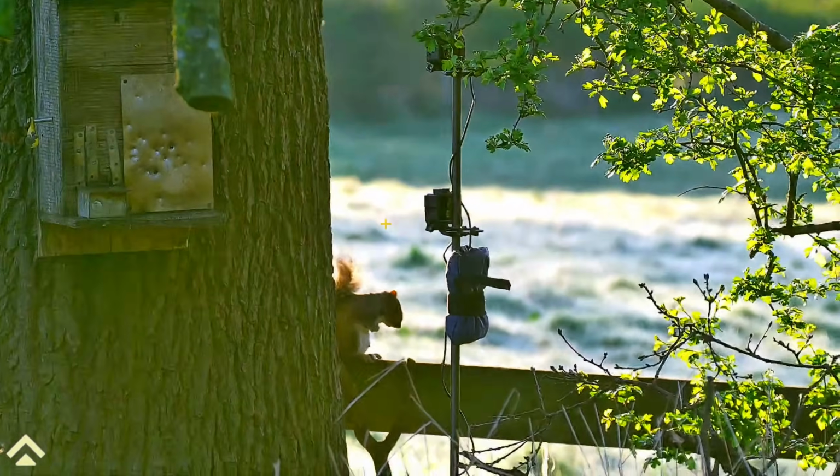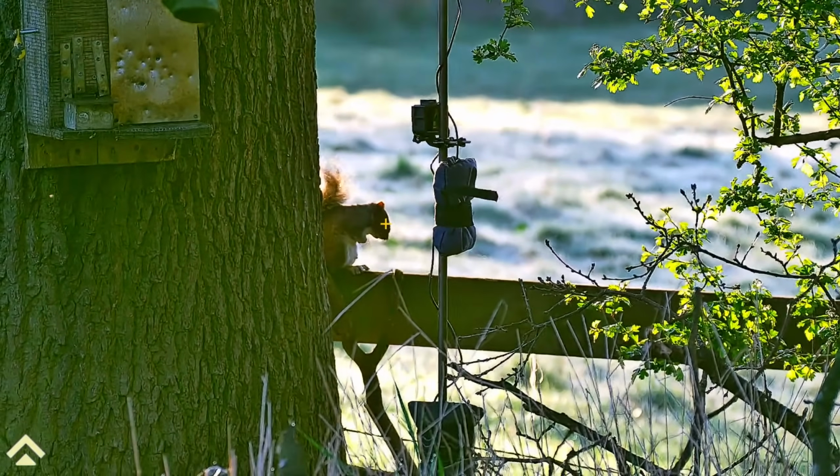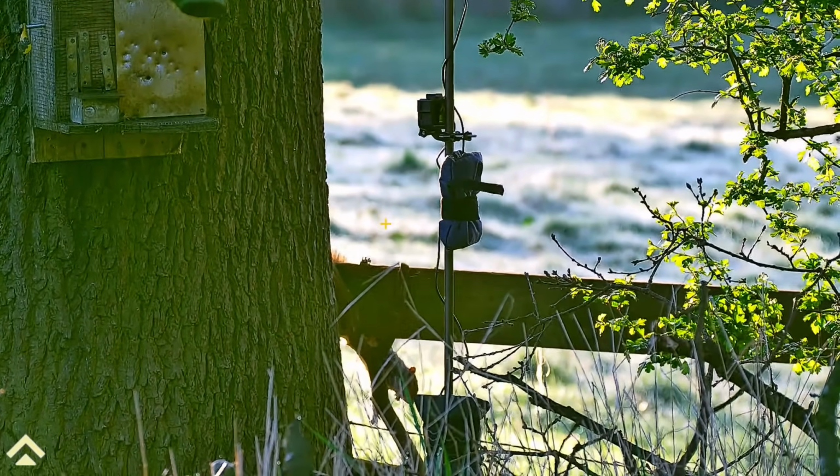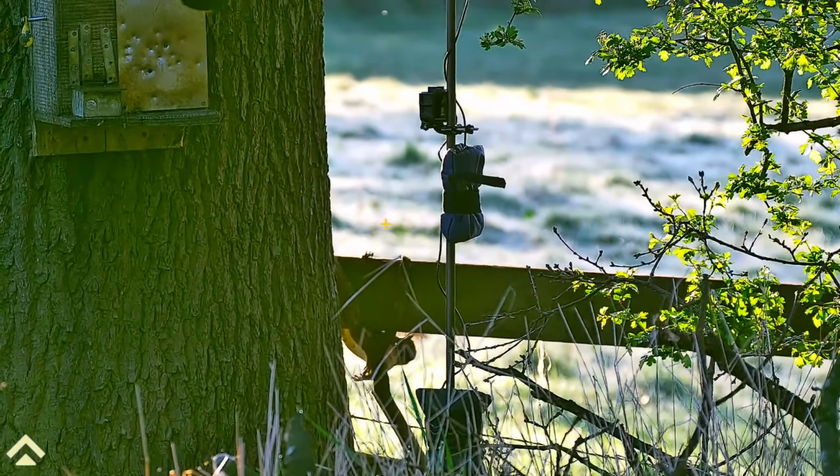After a short game of chase, one of them eventually decided to sit on the fence behind the feeder. Unfortunately, I had to use a second pellet to finish it off.